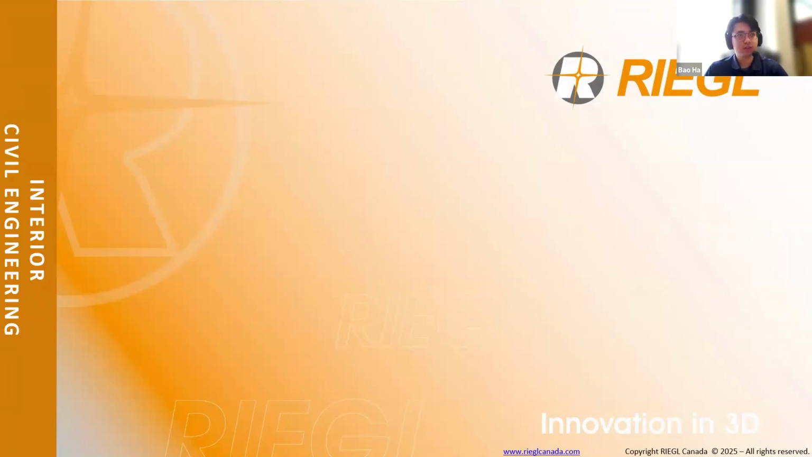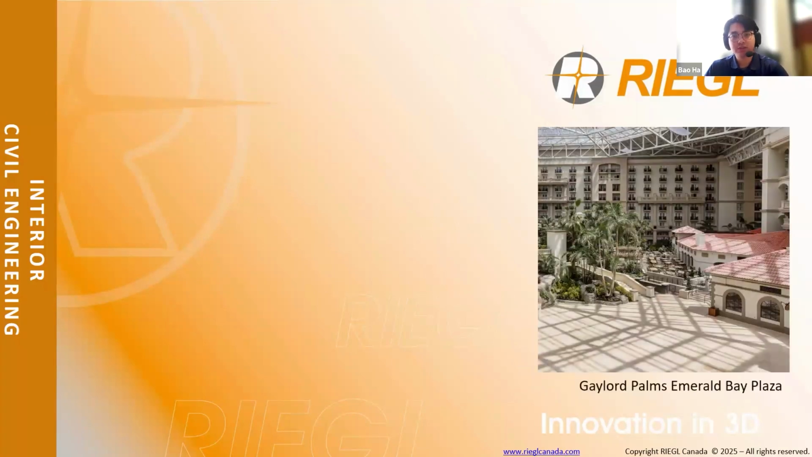So now let's focus on indoors. Infrastructure outdoors is common, and TLS has been succeeding outdoors for a while, but it's also important in indoor spaces as well, where terrestrial LiDAR scanning plays a critical role in capturing high precision data even in complex indoor environments where GNSS RTK is not available.